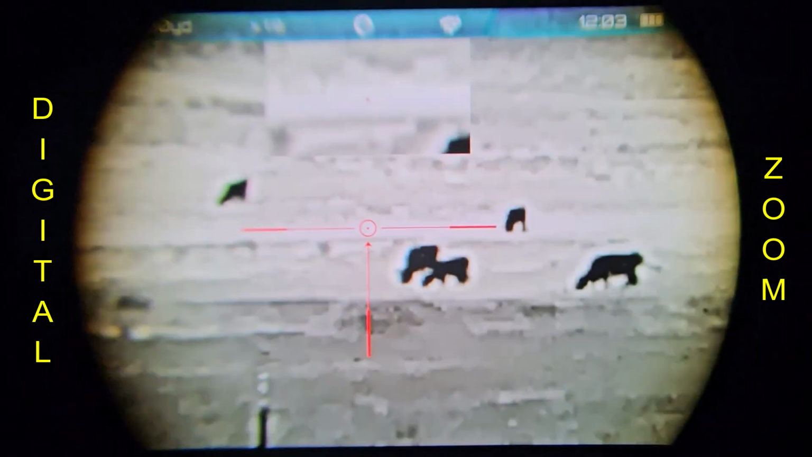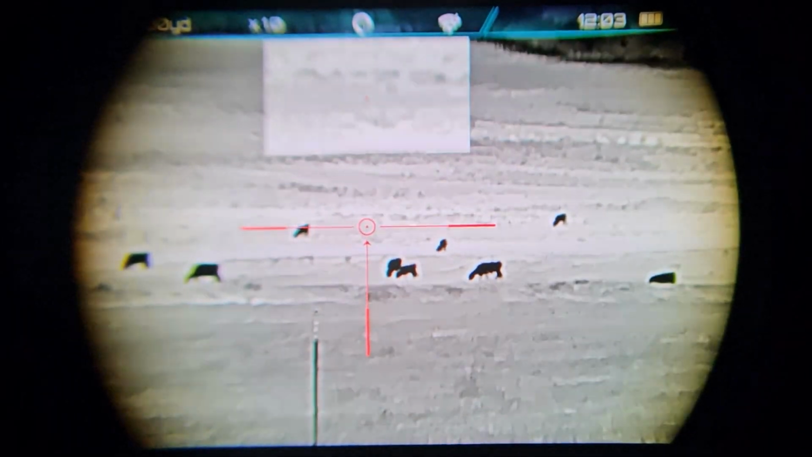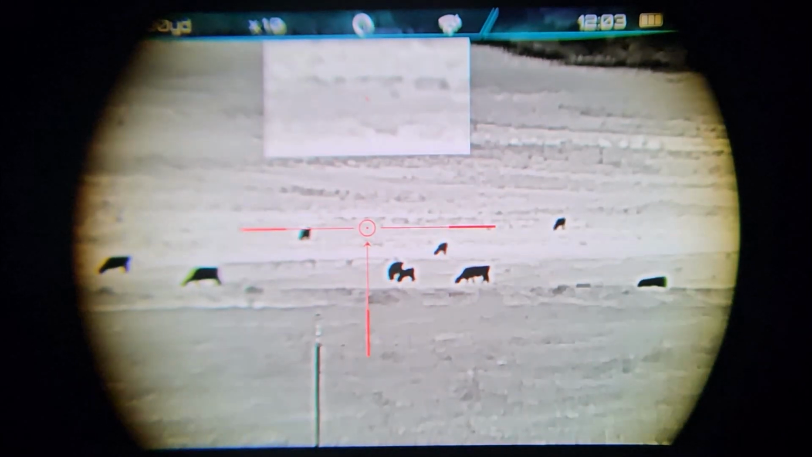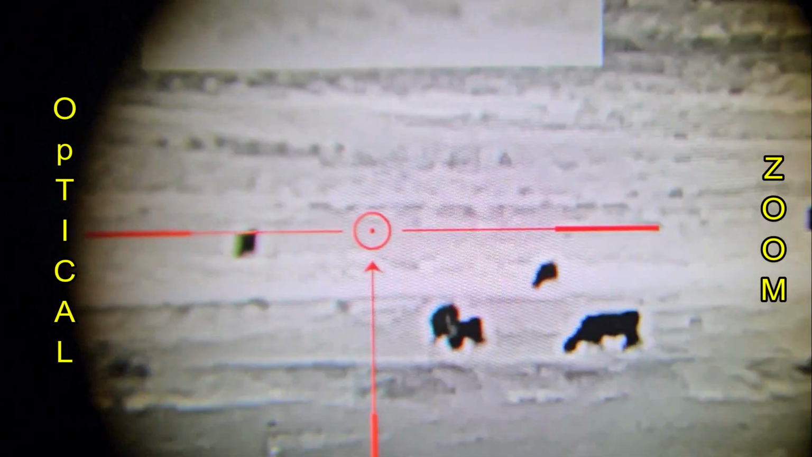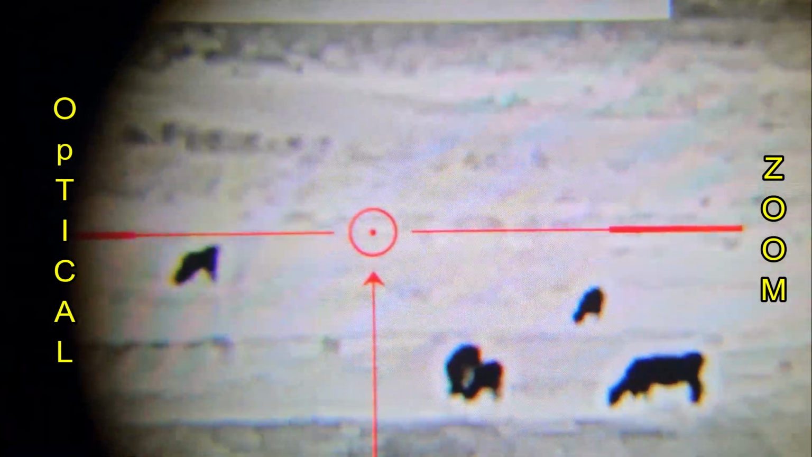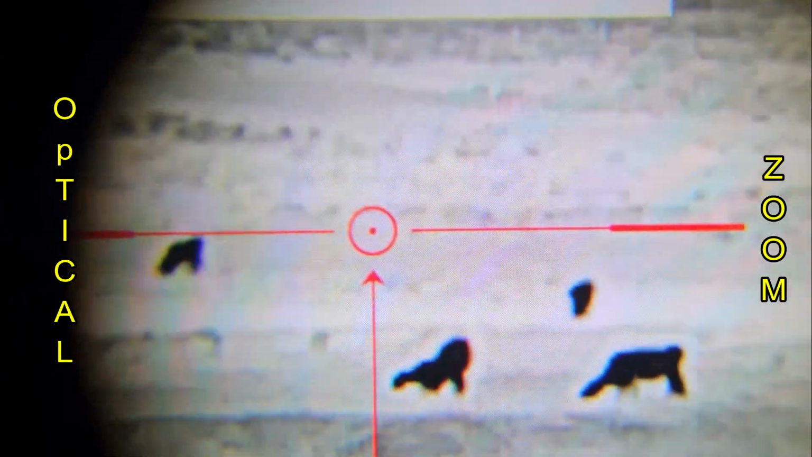So as you see, the image gets more and more pixelated the further you go. But the other option is also another form of zoom. It's an optical zoom where we are zooming from the eyepiece. So everything gets bigger, including the crosshairs when you zoom from the eyepiece.